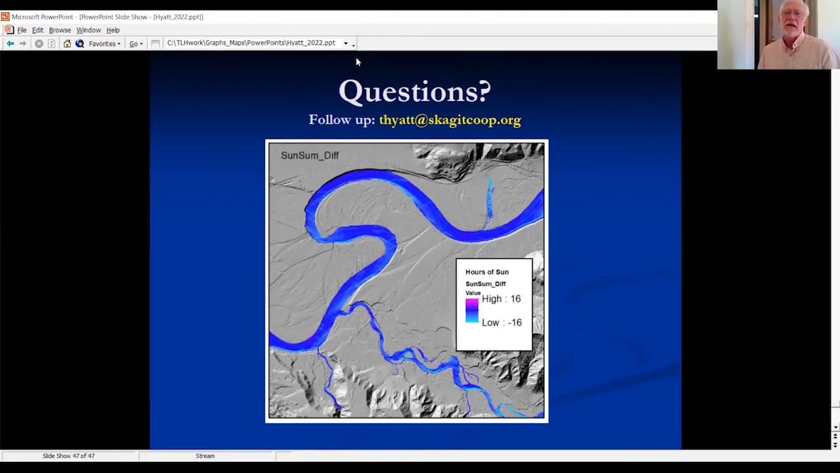I spent a fair amount of time this summer taking hemispherical photographs in a lot of these tributaries, and the correlation between what you see in a summer photograph and what you get from a LiDAR point cloud is very different.